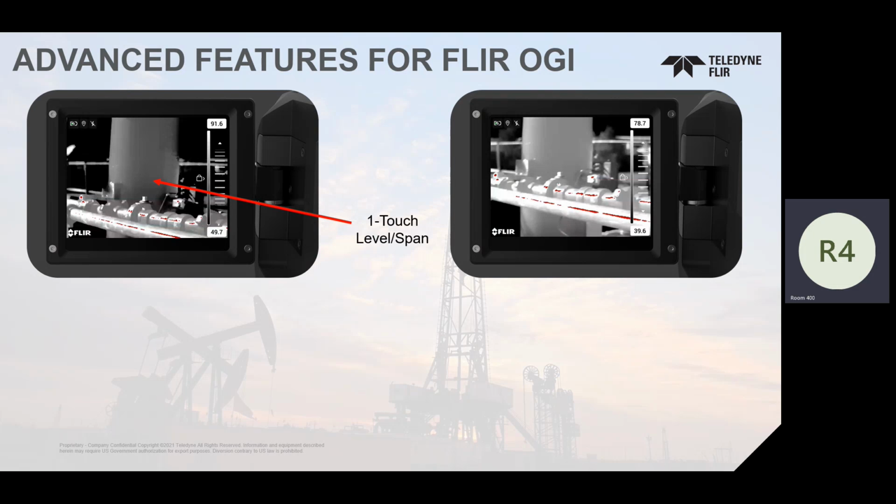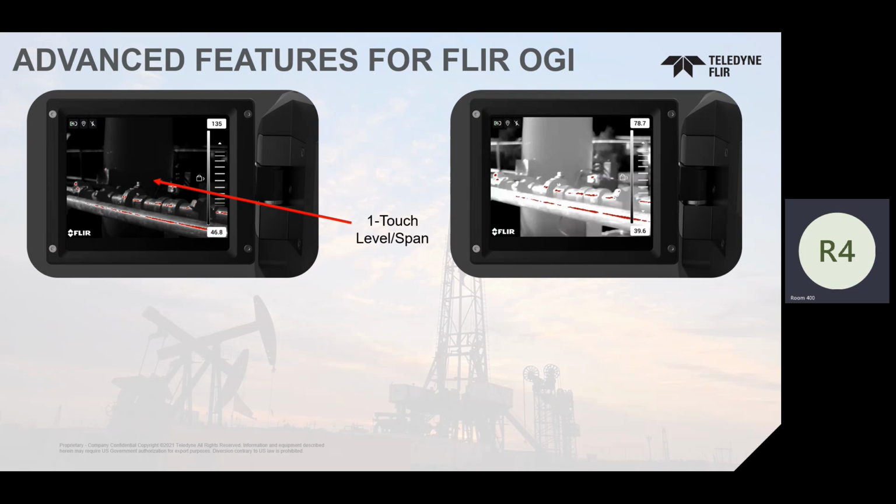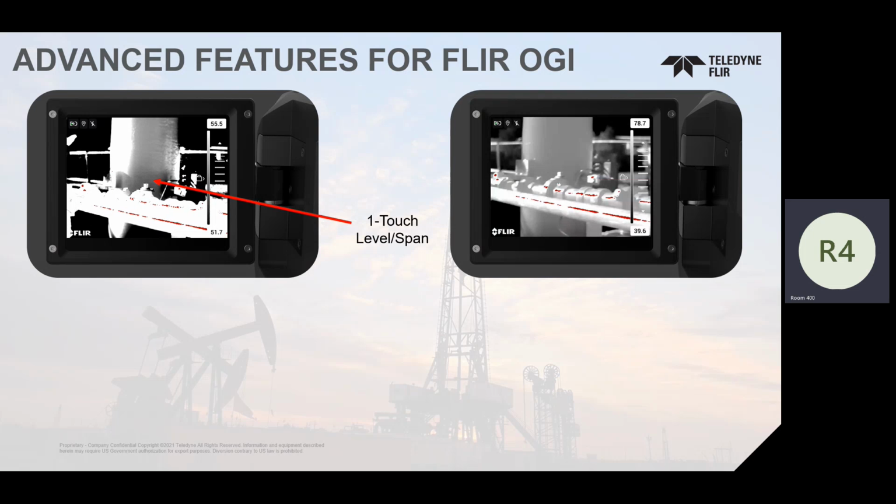And not to get into theory, but the way an OGI camera or an infrared camera works, it looks at it and says, what's the hottest thing I see? What's the coldest thing I see? And I'm going to always change that. So if I come over here and look at the wall, there's not a big change. As I look at you, all of you, I get up to 98 degrees, go back to the wall. So what we can do is when we put it in manual level and span, you simply touch the screen, you'll see a little white circle, and it is only adjusting the entire level and span in accordance to what is inside that little white circle.